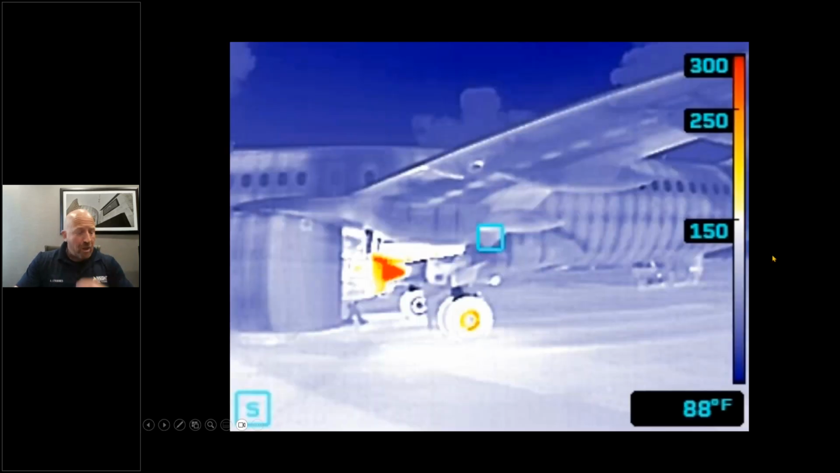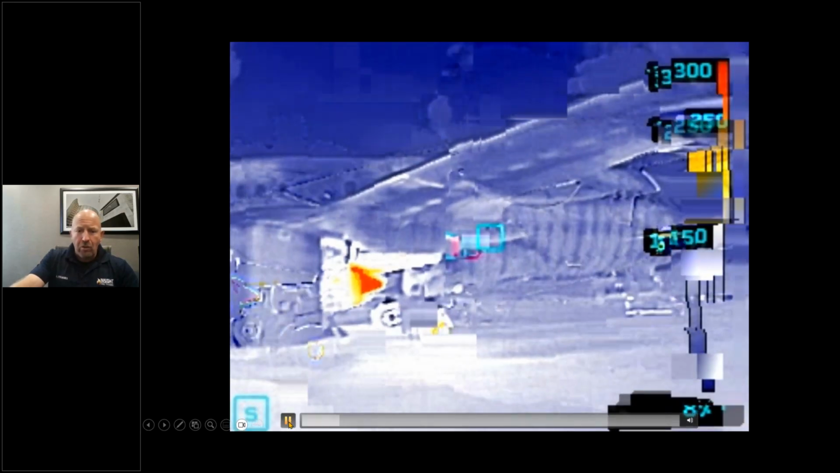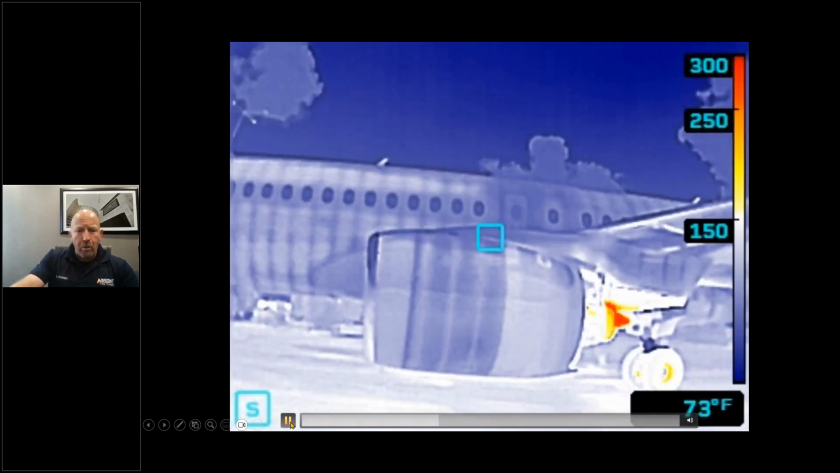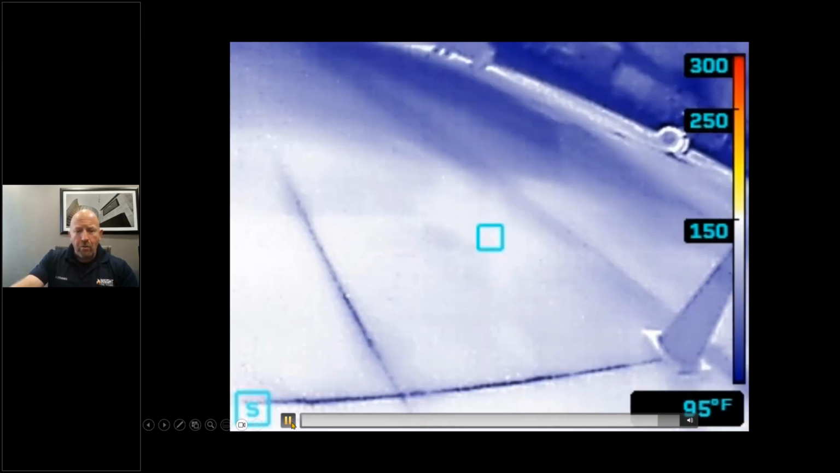Here's another interesting metal example of an American Airlines passenger aircraft. You can actually see through survey mode in the Seek Attack Pro the reinforcements of the aircraft. You can see the heat coming out of the engines. You can see the heat on the actual brakes. This one has just come in and parked at the main terminal, so the passengers are offloading. If the plane is under normal operation, you can see signs of heat transfer and where the reinforcements are, and a lot of things about the plane that you wouldn't normally see without a camera.